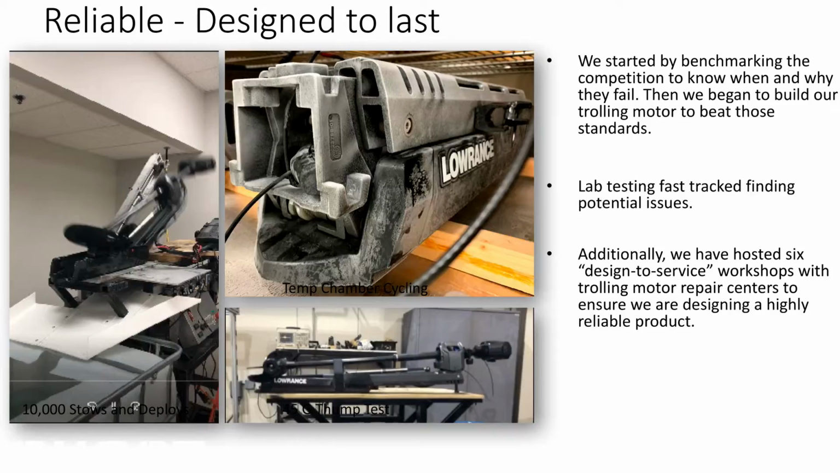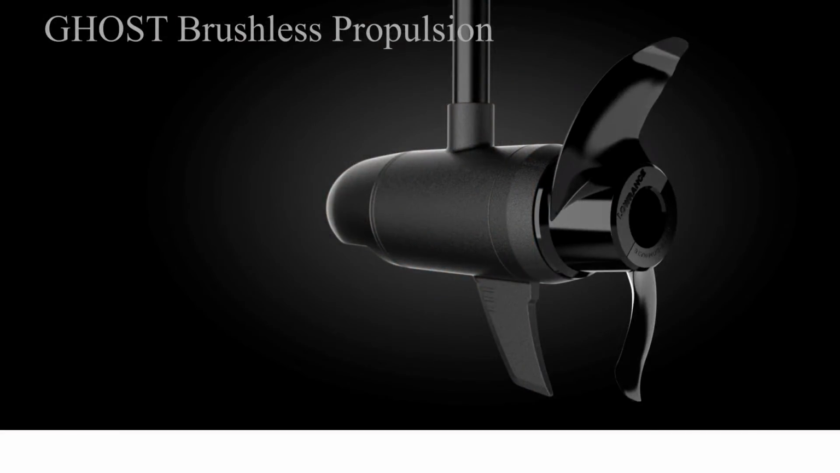They've taken the Ultrex and said, okay, what works and what doesn't work with the trolling motors? What do we want to see? And of course, one of the biggest things was brushless propulsion. Brushless technology has been out for a while now. Torqeedo has been building electric outboard motors for quite some time with fantastic success, and that is the way to go. I've been saying for about 5 years now, who's going to be the first one to bring this out? Was it going to be Motor Guide?